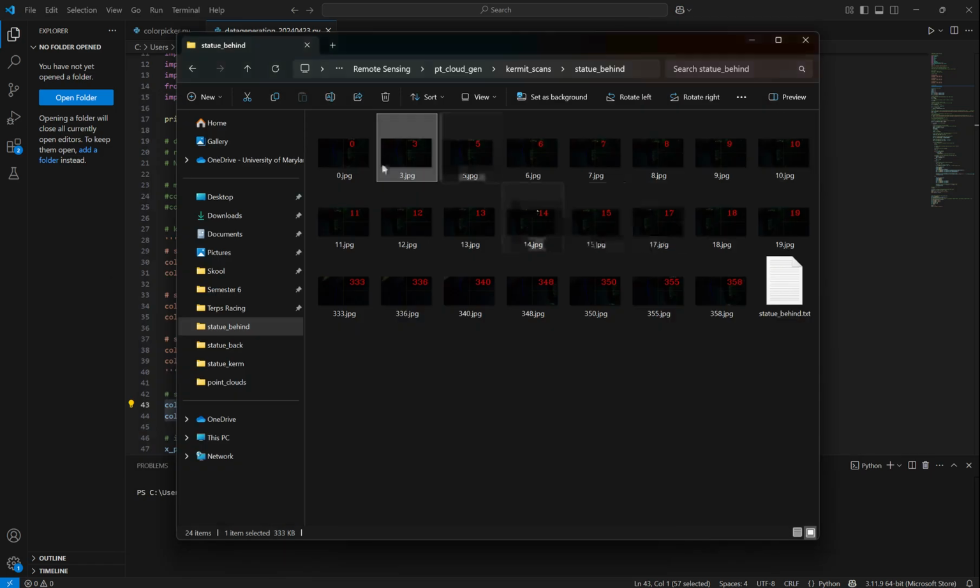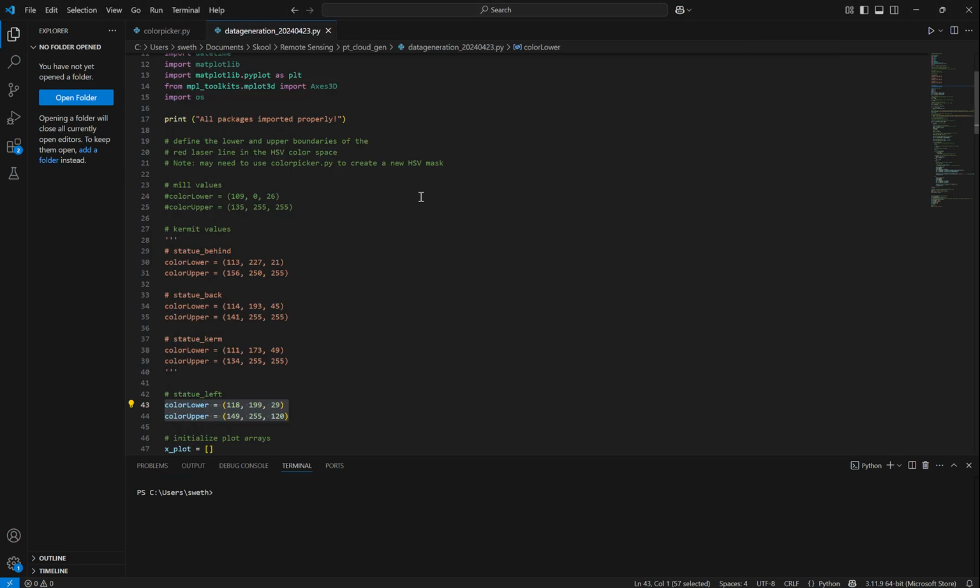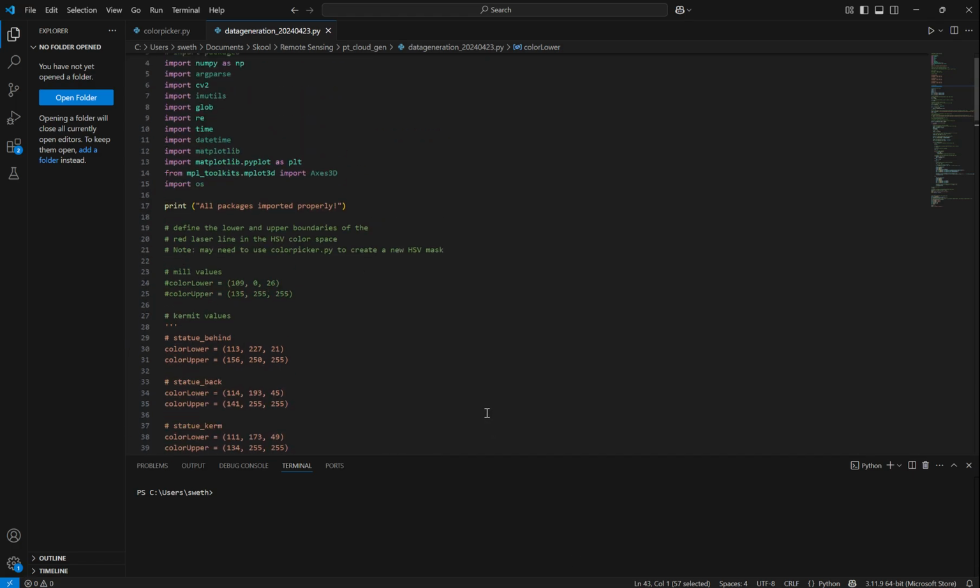After I collected a bunch of these scanning images from one location, I repeated that across 5 locations total, so there's one not listed here. And then for each location, I ran it through this data generation script.